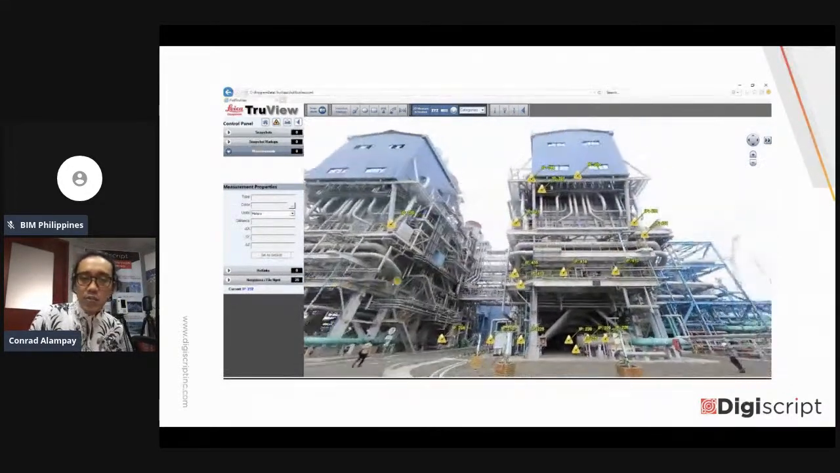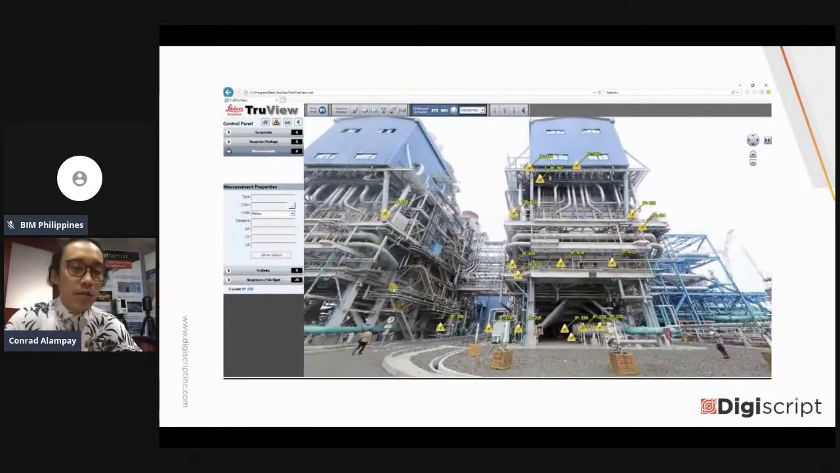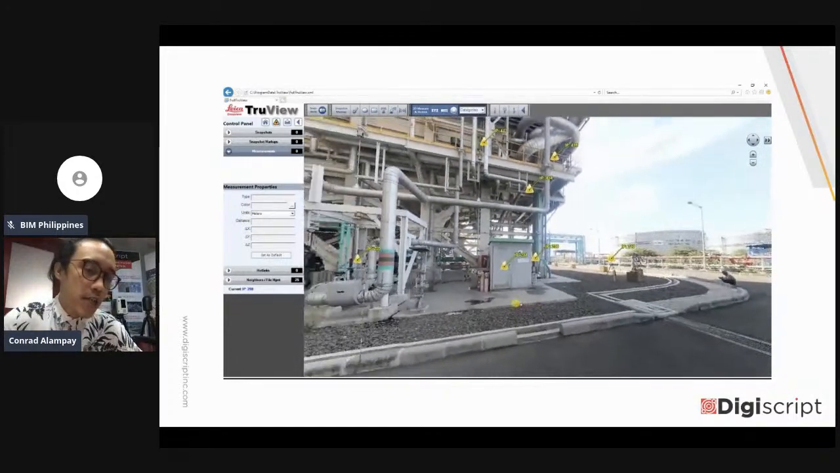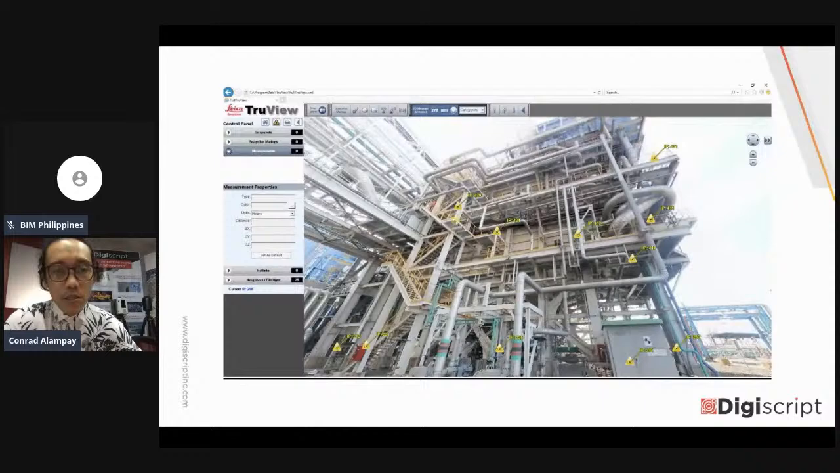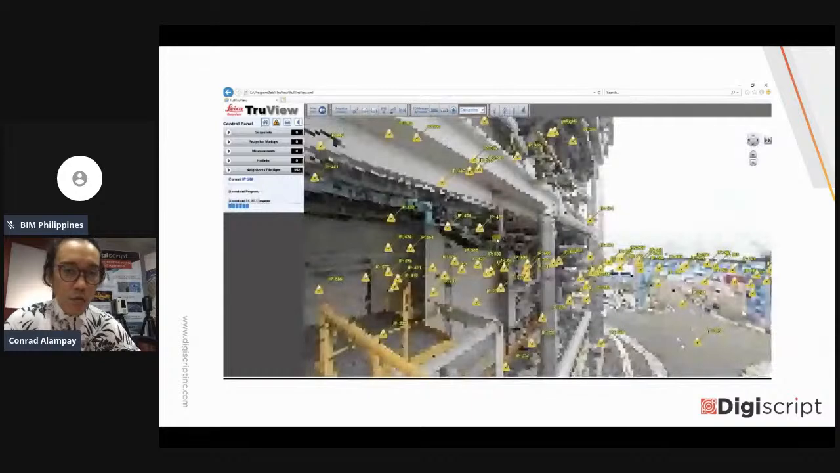Okay. So what you see in the video, that's what we call TrueView, if you notice. That's another Leica software, free software from Leica, which is called TrueView. It's similar to what Ulysses showed earlier, like 3D 360 panoramic images, like Google Street View. But the difference is, similar siya to what Uli showed.